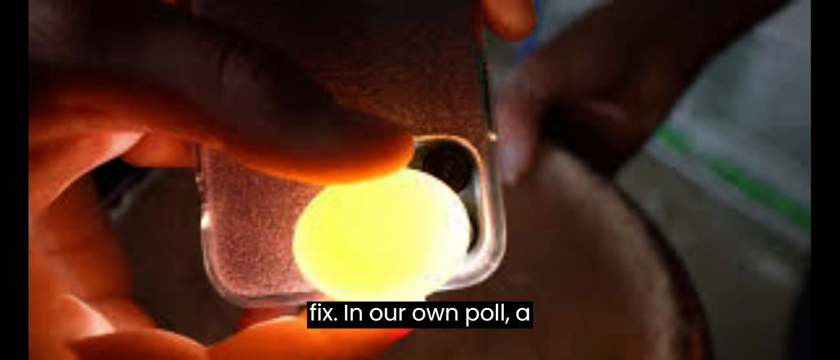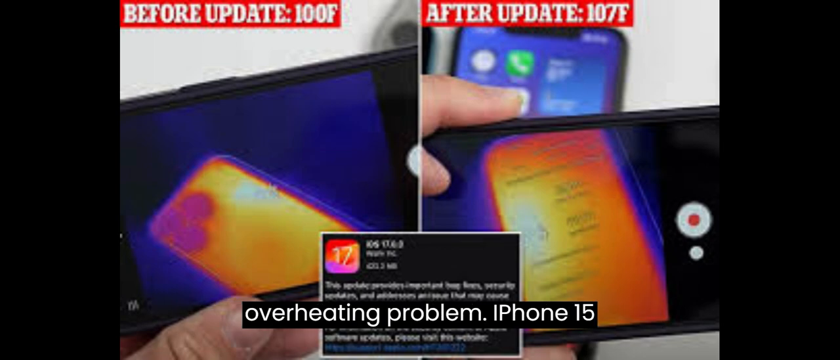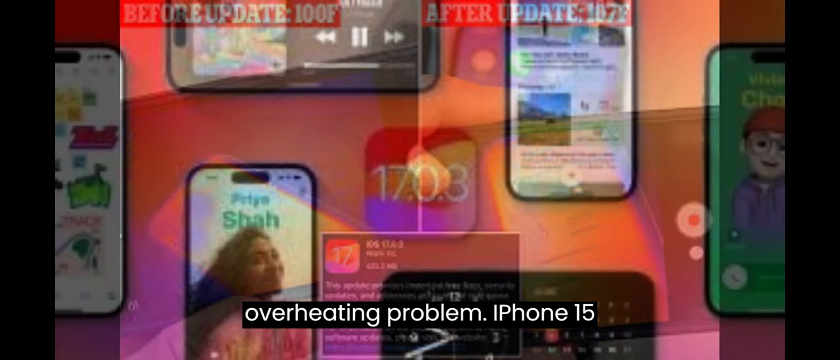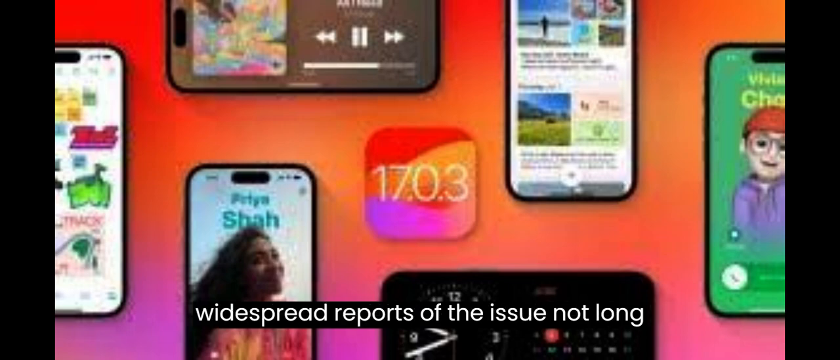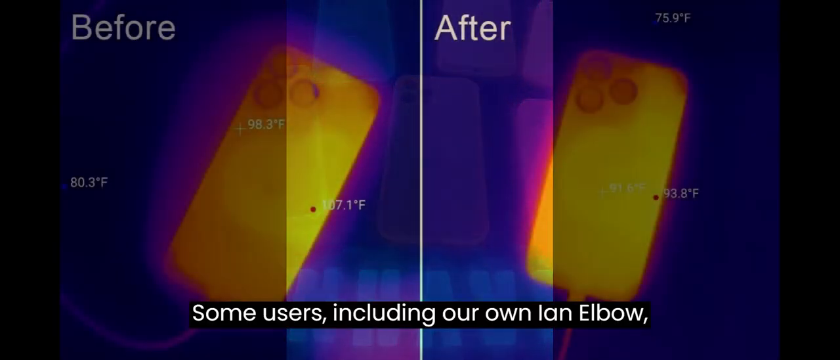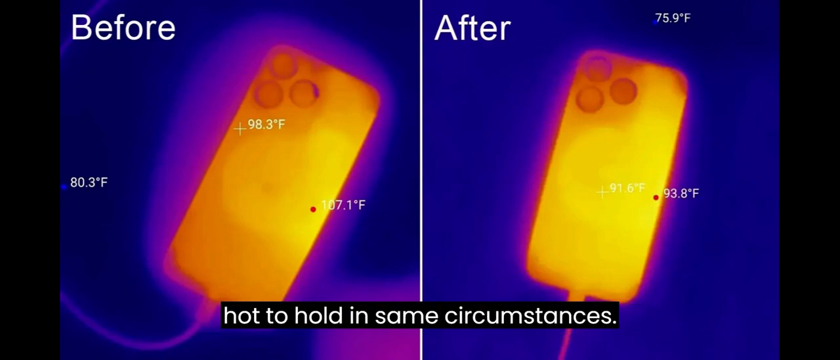In our own poll, a full 57% of 9to5Mac readers with iPhone 15 models had experienced the overheating problem. iPhone 15 overheating. We first started seeing widespread reports of the issue not long after people received their new iPhones. Some users, including our own Ian Zelbo, found that their phones were almost too hot to hold in some circumstances.